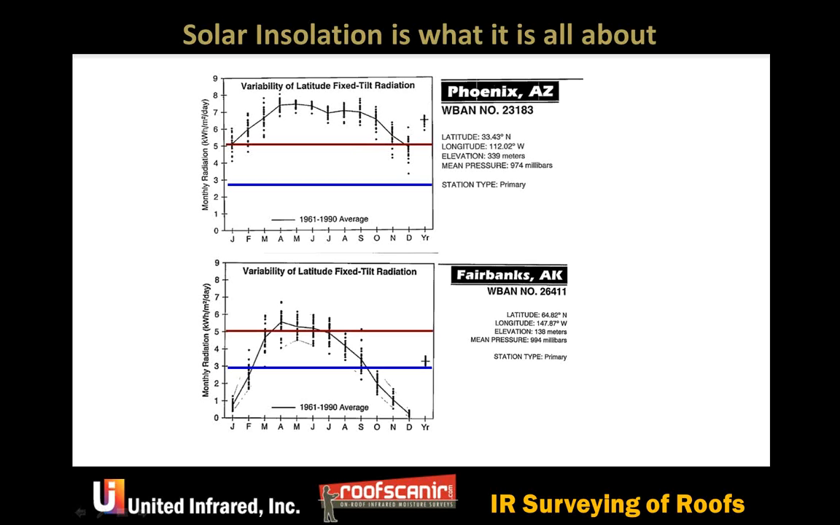And you can see on the top chart that with the entire chart above 5 on the radiation gain, it would be a good time to do a scan in Phoenix with the right insulation, right roofing system anytime during the calendar year. That's not the case on the lower chart for Fairbanks, Alaska, where you can see that